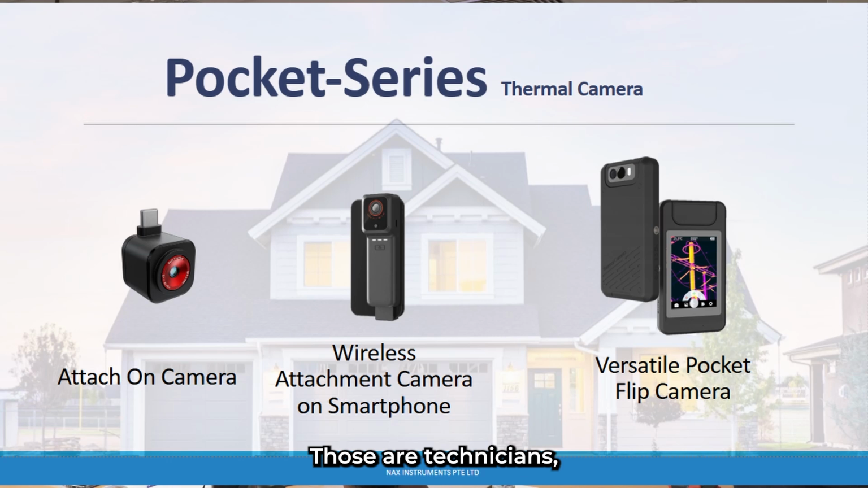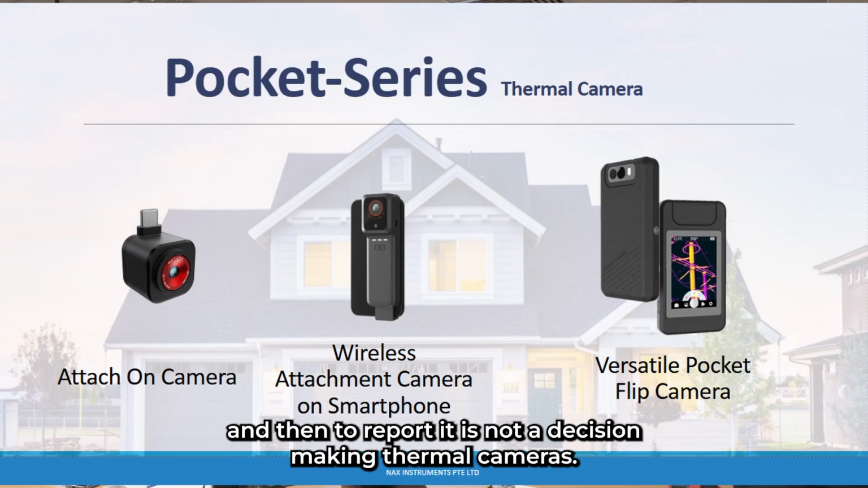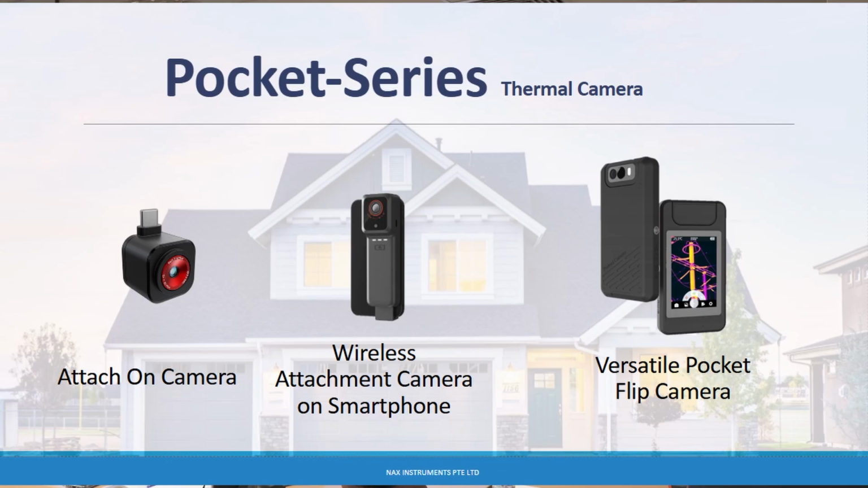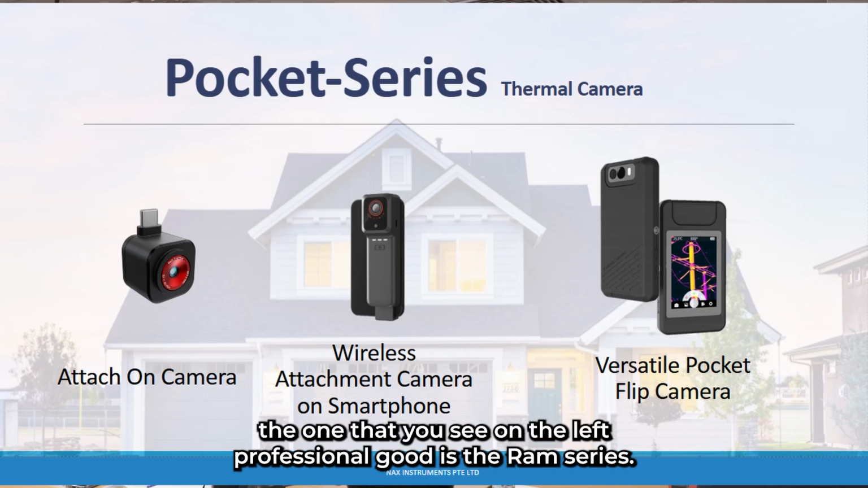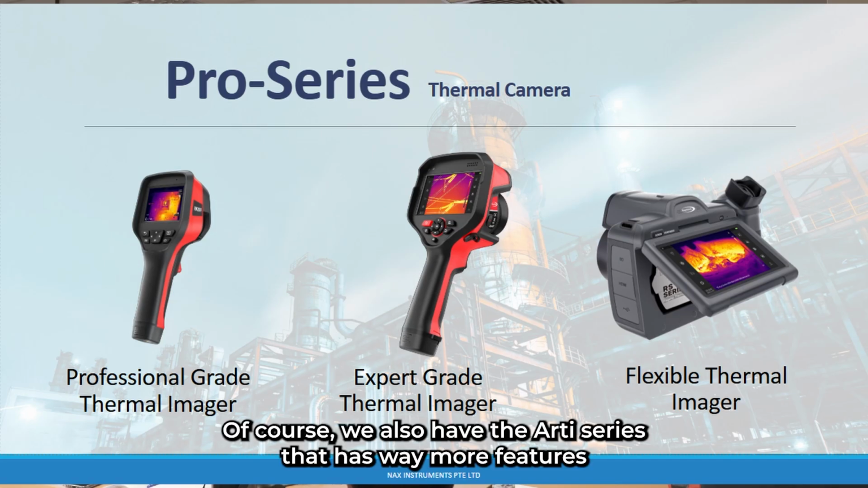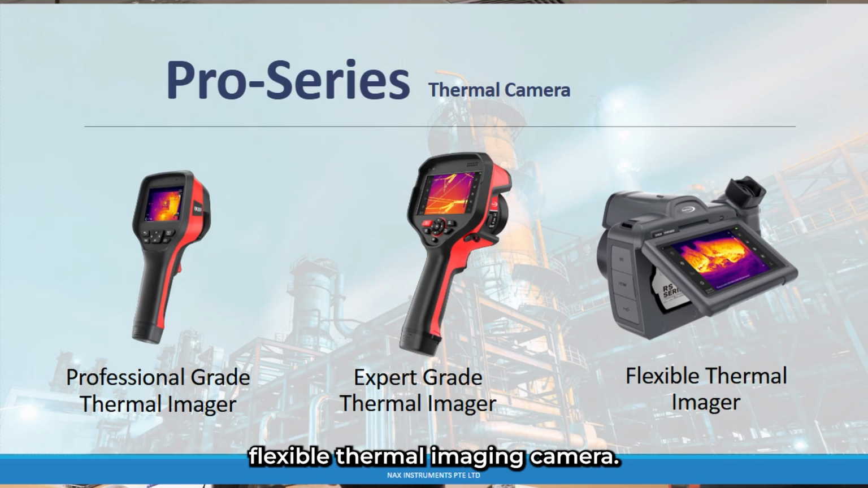Mostly those technicians who need to go on site every day to do a quick snapshot and then report. It is not a decision-making thermal camera, rather it is just to capture an image to identify whether there's a hotspot or not. Okay? Of course, we do have the Pro Series. The one that you see on the left, professional grade, is the RM series. Of course, we also have the RT series that has way more features, and another type of form factor, which we call the flexible thermal imaging camera.